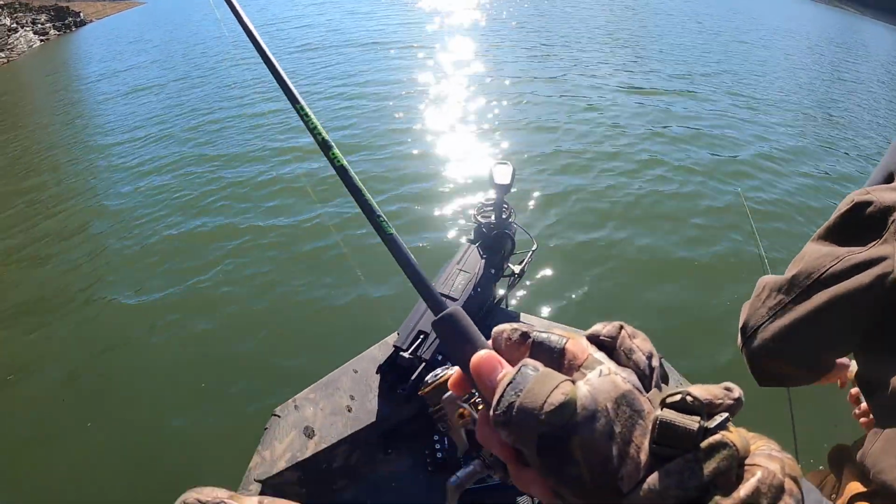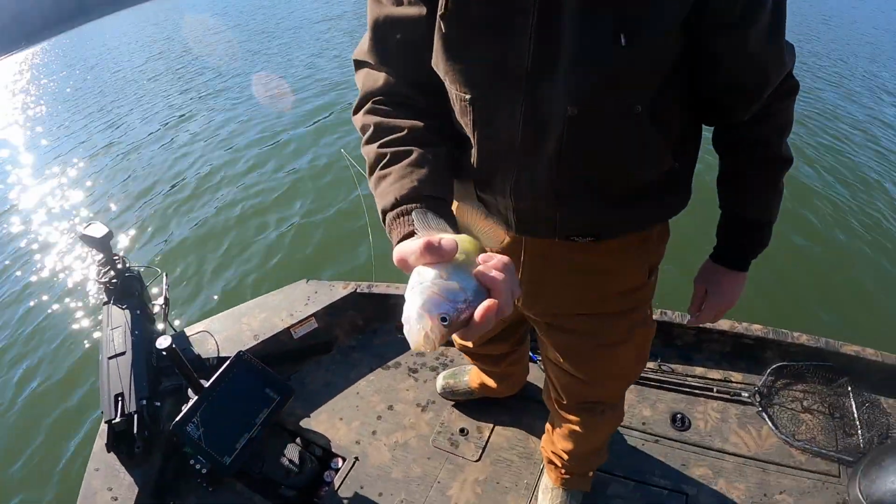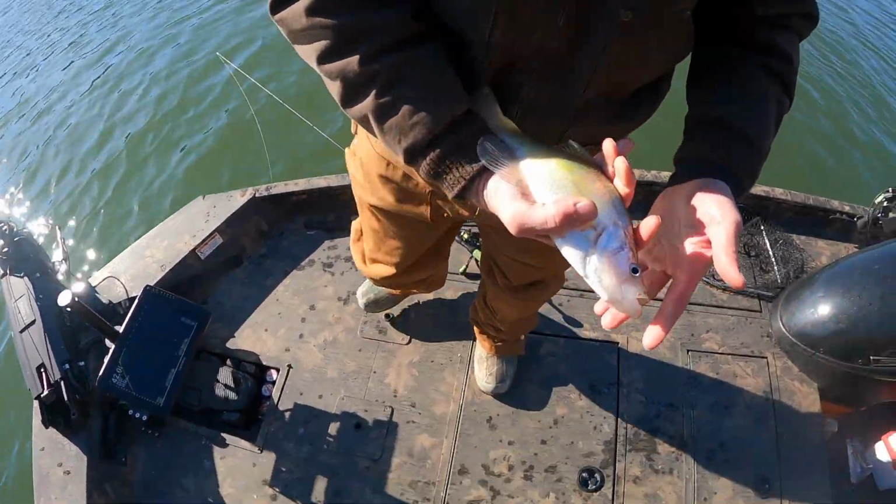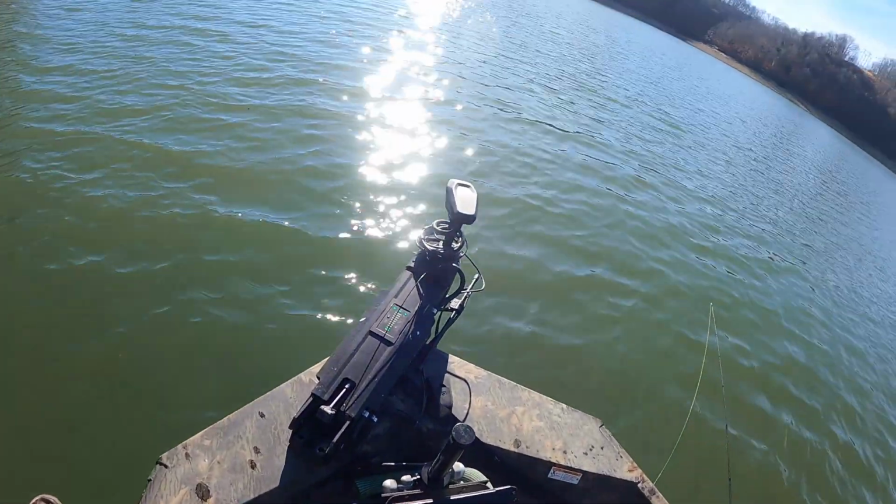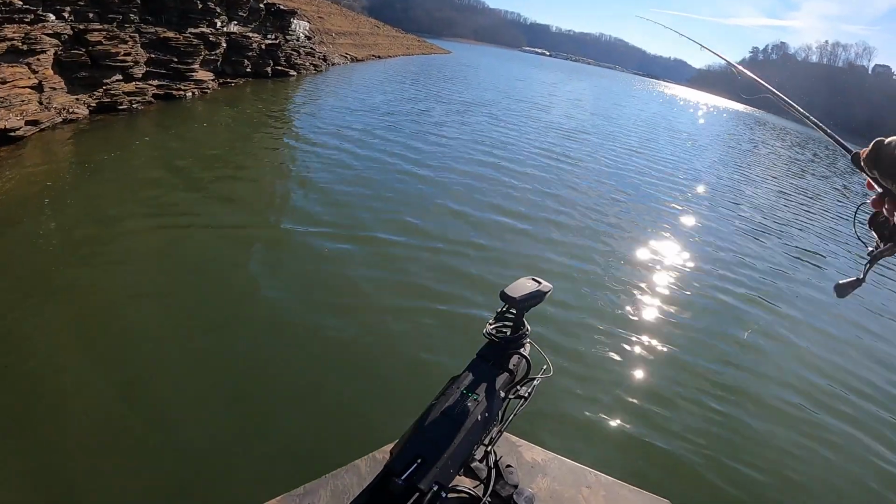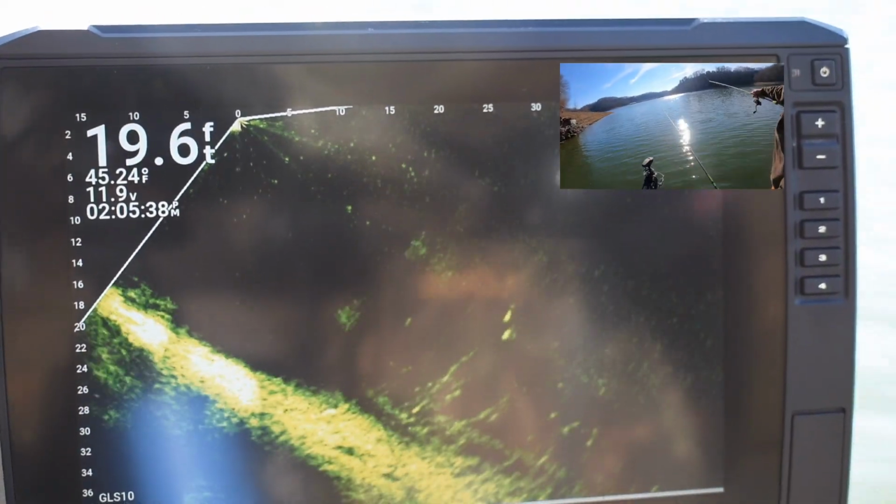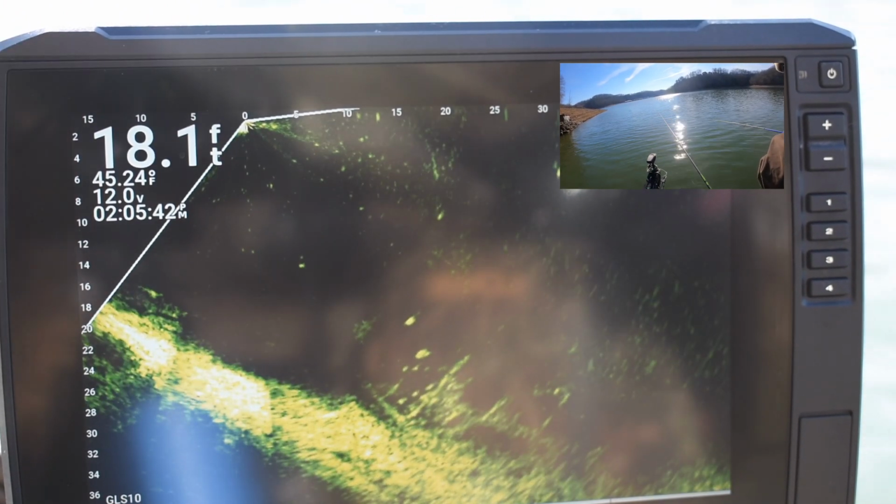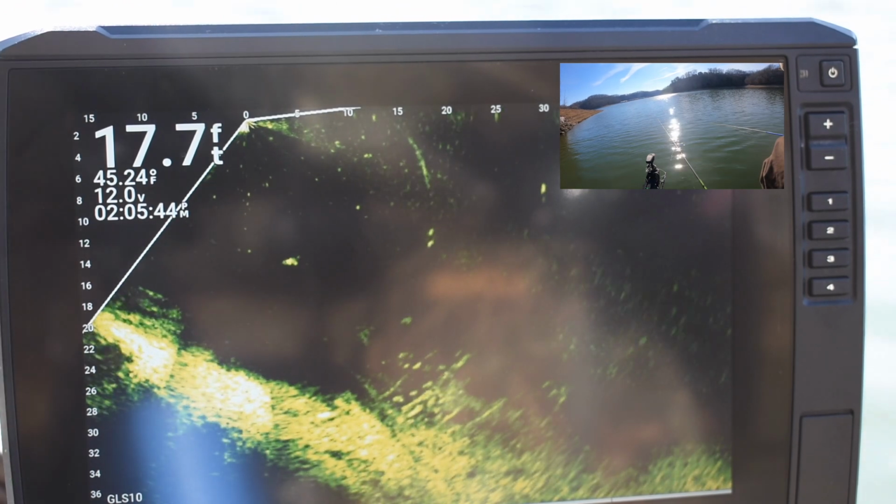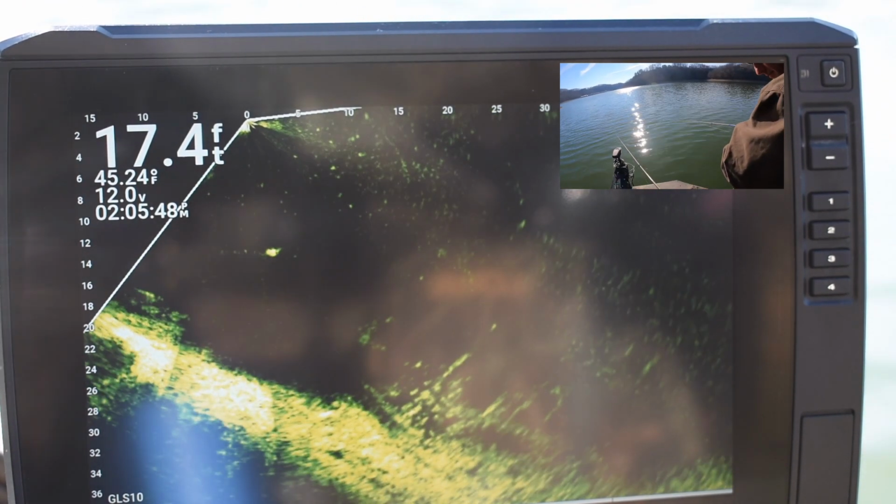That's right. Let me see that fish. Look at that. I don't even know if you're on the screen or not, but there it is. I didn't get very far, but man, there's a big fish down there. They're gonna move through before I get to him, ain't they?